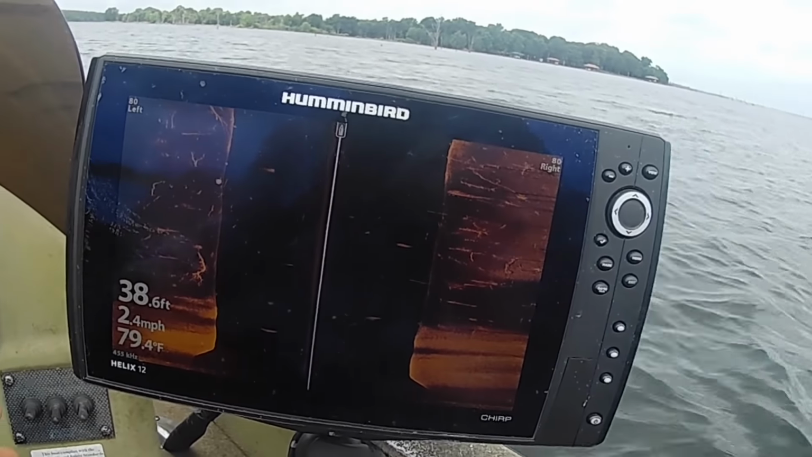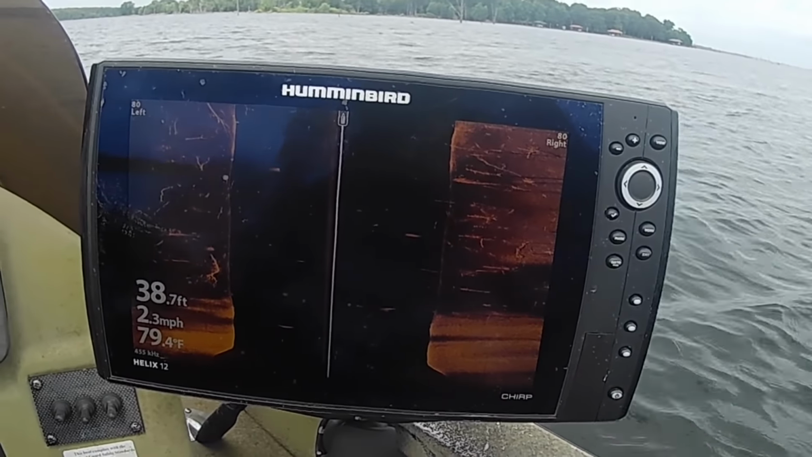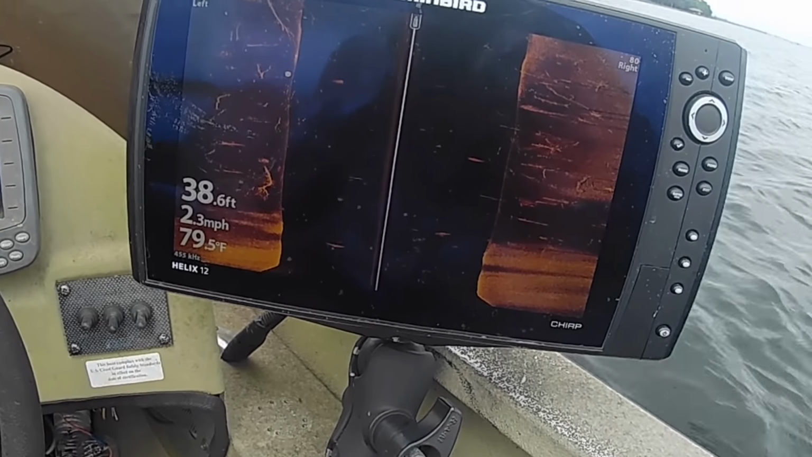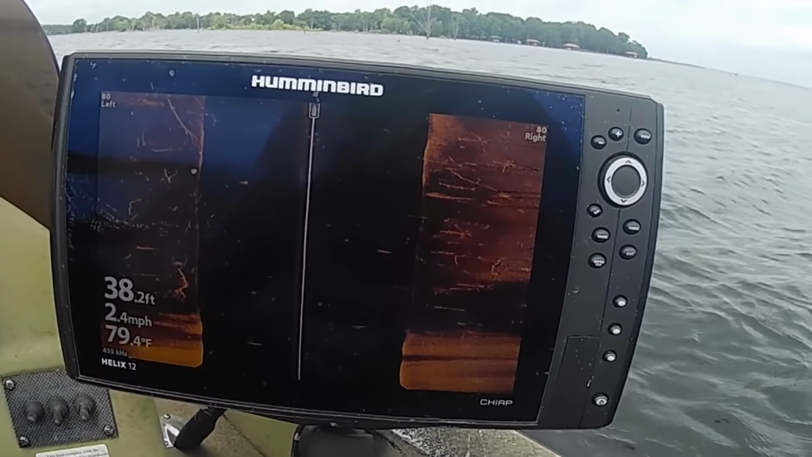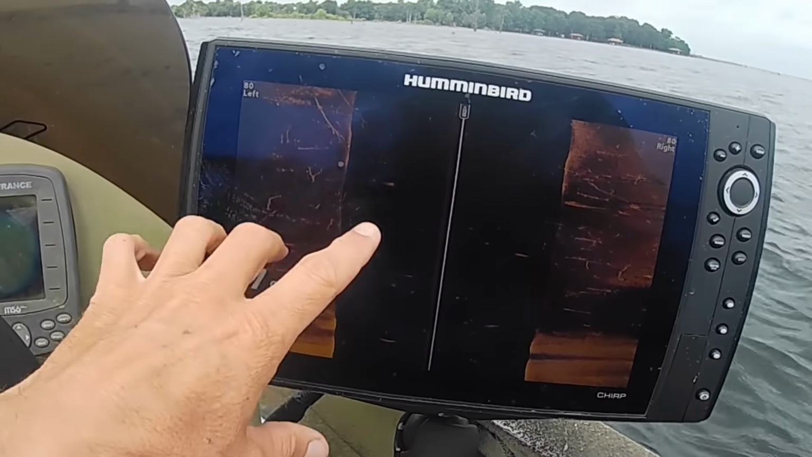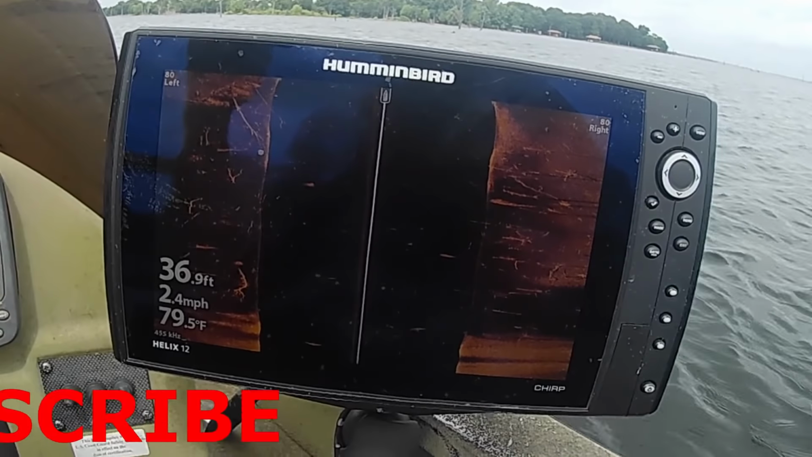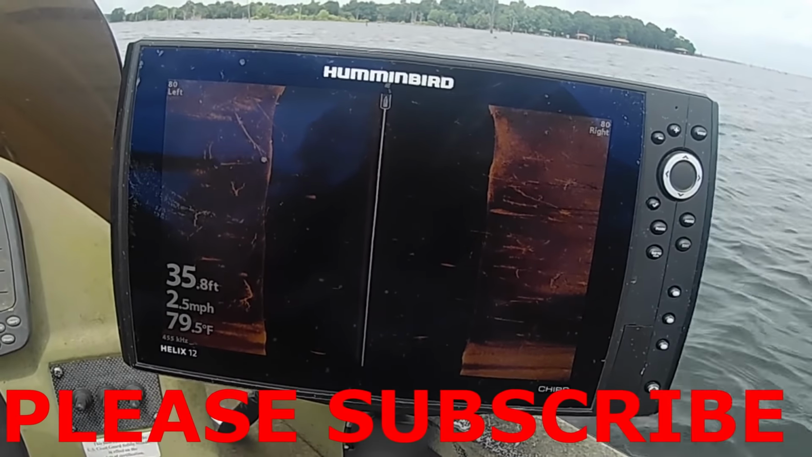What I'm going to start doing here is I'm going to start idling around. I'm out here right now. I'm in 38.5, 0.6 feet. I'm going to idle around on some points, and I'm going to look for standing timber that comes up. I'm going to try to look for some that it's standing up at least 10 or 12 foot below the